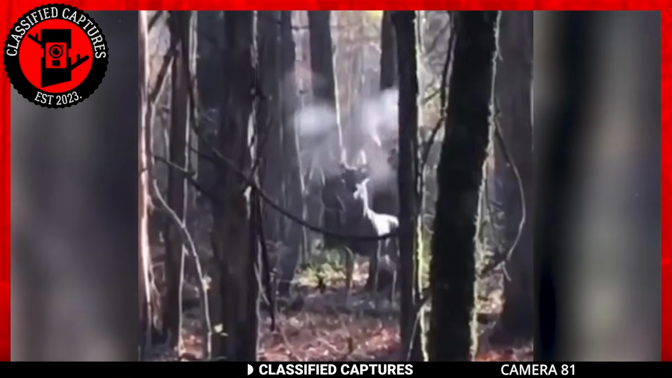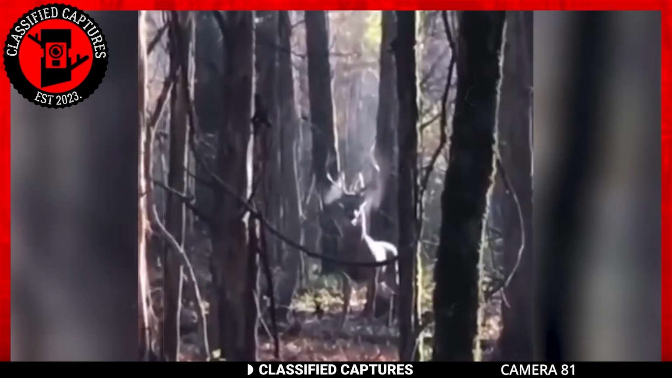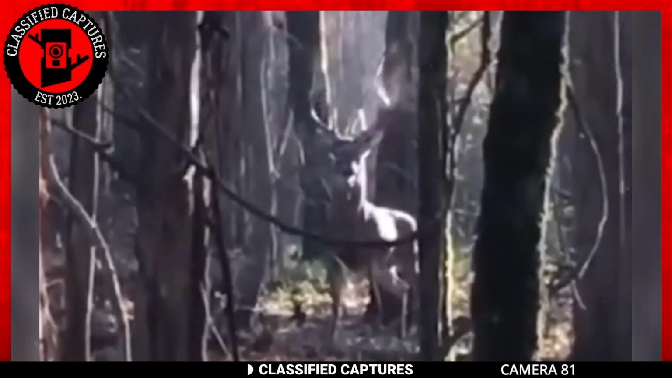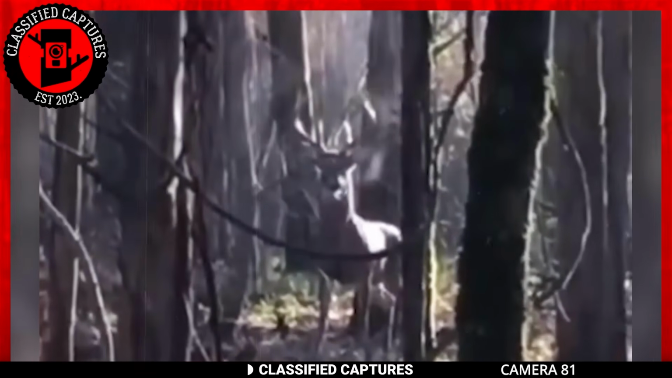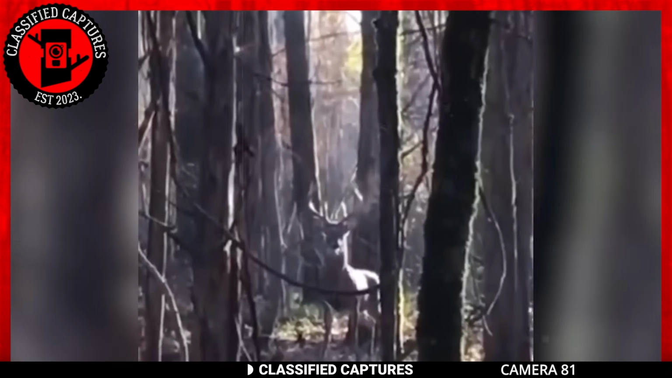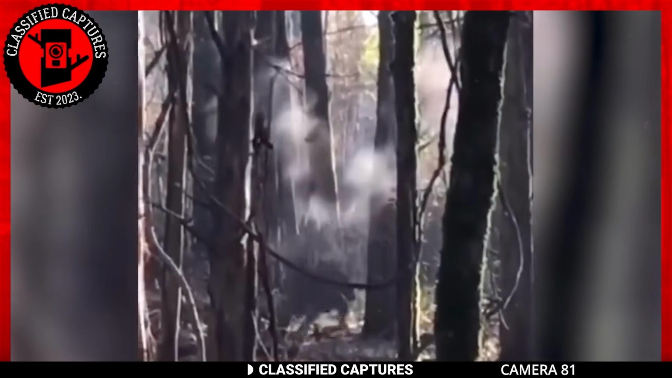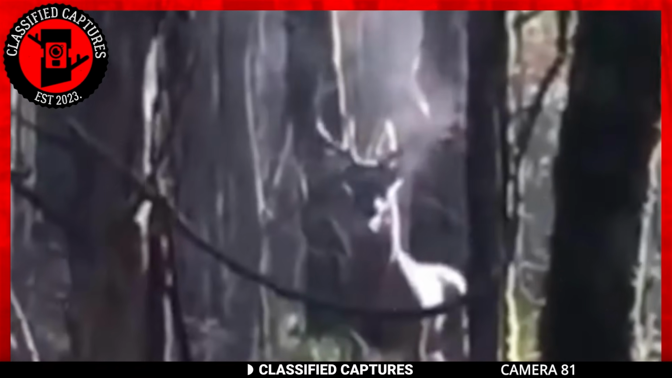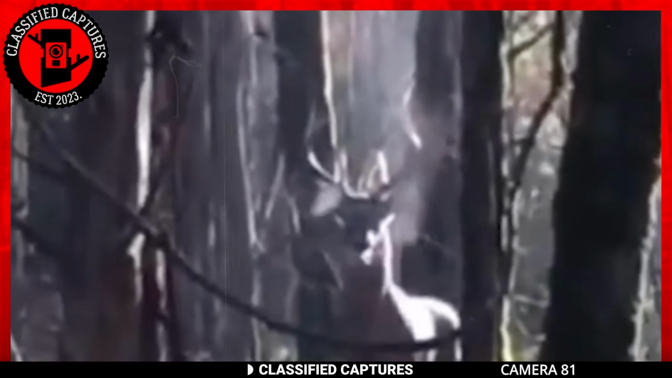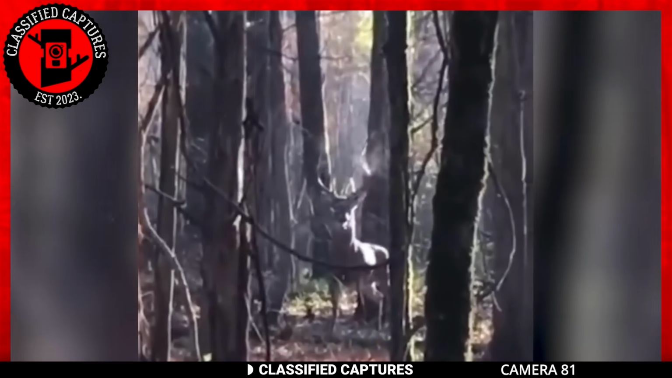Stepping away from the supernatural, enjoy this footage of a majestic stag. Now, imagine exploring the woods only to be stopped dead in your tracks by something like this. The stag stamps its feet and lets out a powerful snort. As if that weren't intimidating enough, each snort releases steam into the atmosphere. Watching it on screen is already frightening. I can't even imagine being face to face with it.